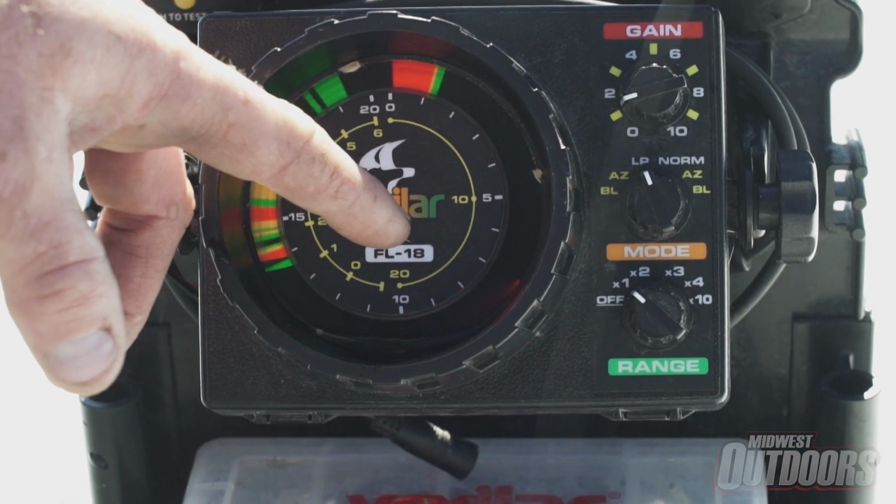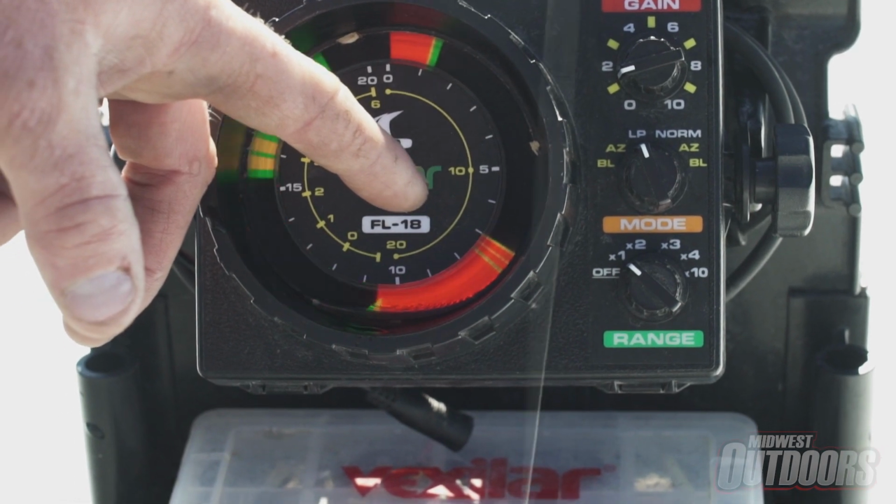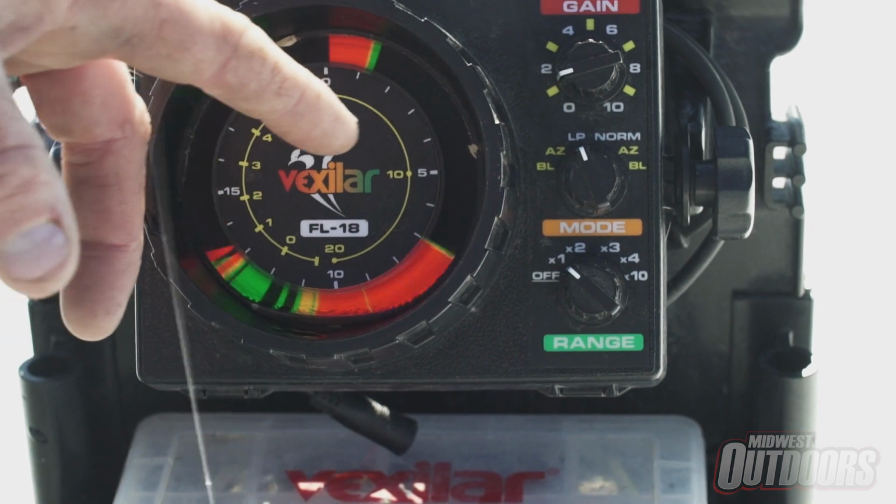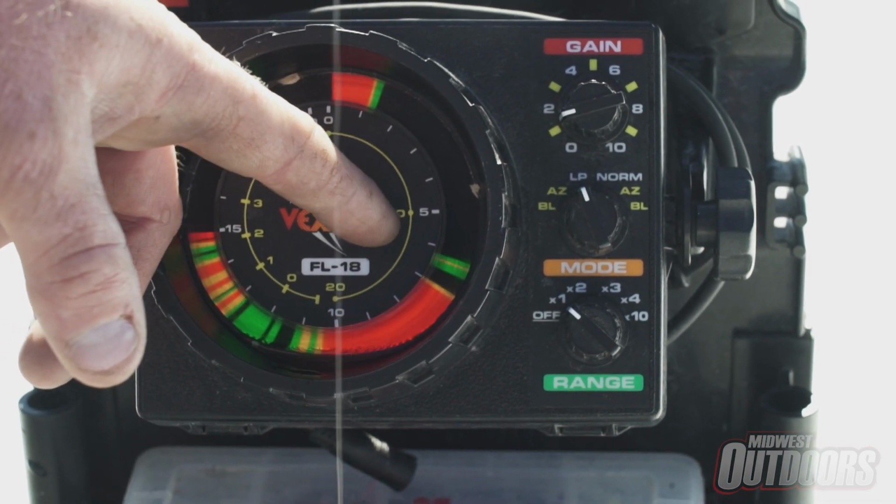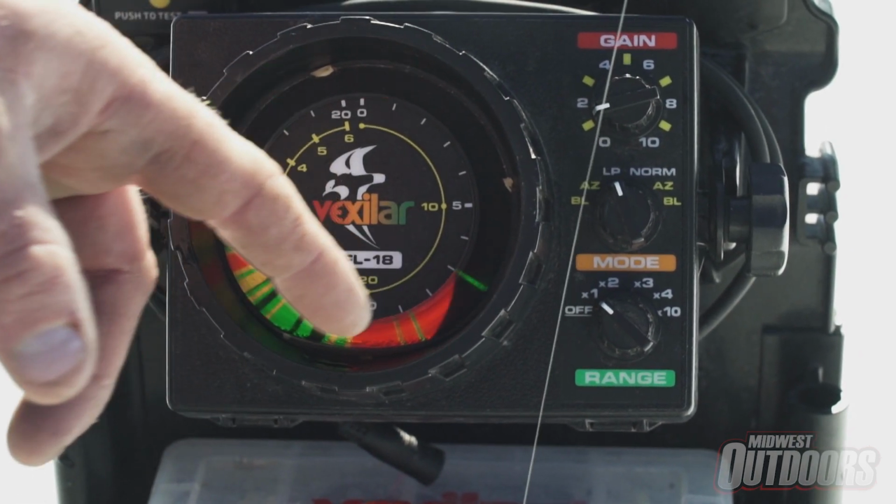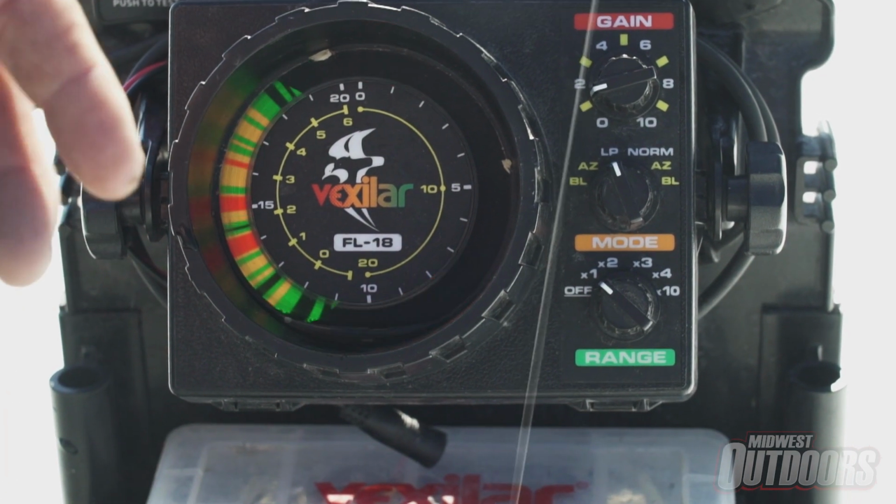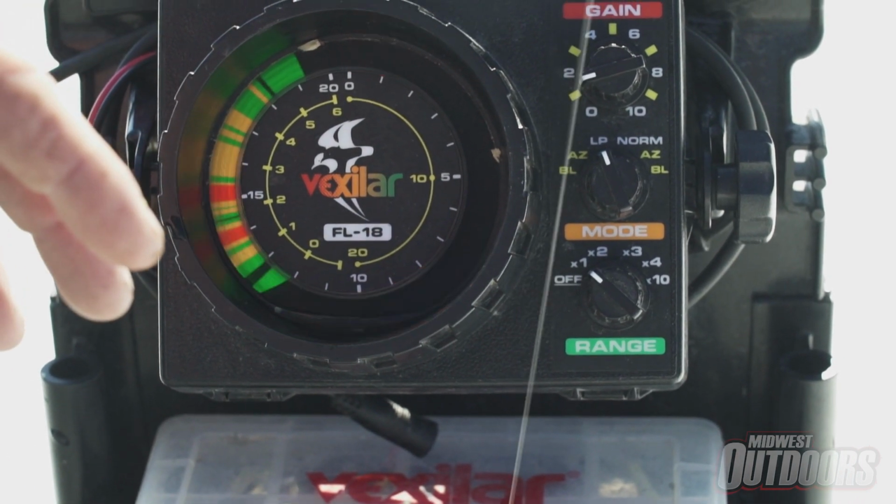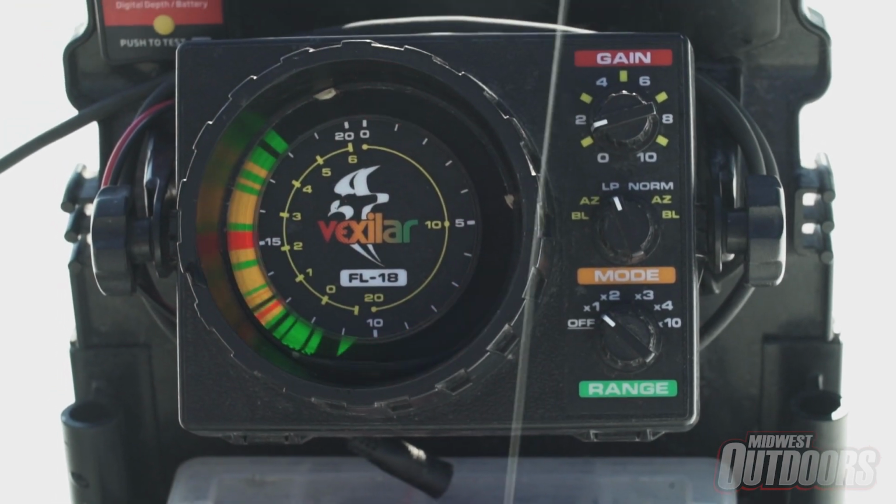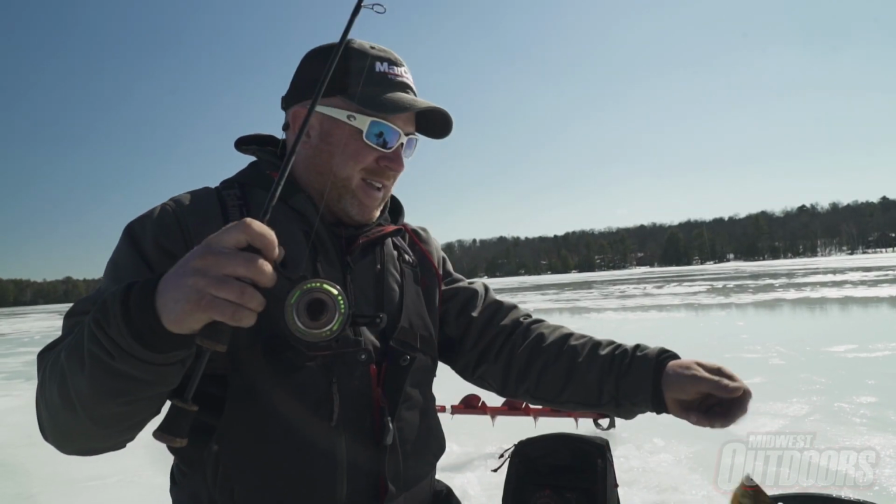This unit here is actually in low power mode, and with some of the more advanced Vexilars, you are able to get a little bit more refined to get through those weeds a little bit better. But again, you're able to see your flickering bait. You're going to be able to see that flicker inside the red here. That's thinking, okay, there's something down there. It's returning a target, and as a fish or as your bait swims through that darker area, you're going to get that flicker. And we've got a fish coming up right now. Let's see if we can get him to eat. And a little bluegill.